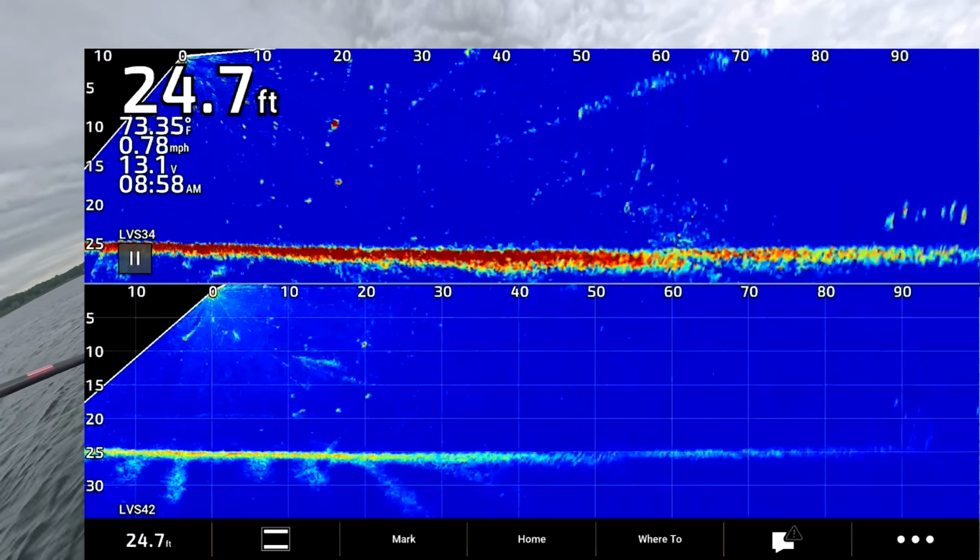Let's get back to this combo. Tracking baits pretty well for both. Let's see if we can get this largie to go. Maybe it'd be a walleye even.